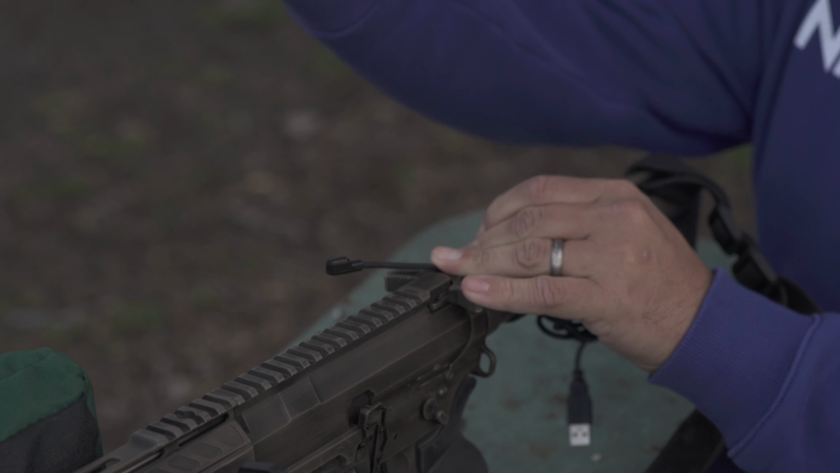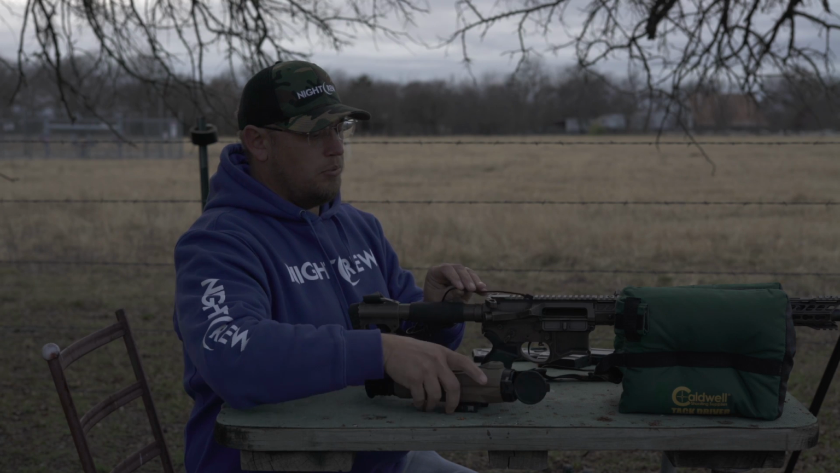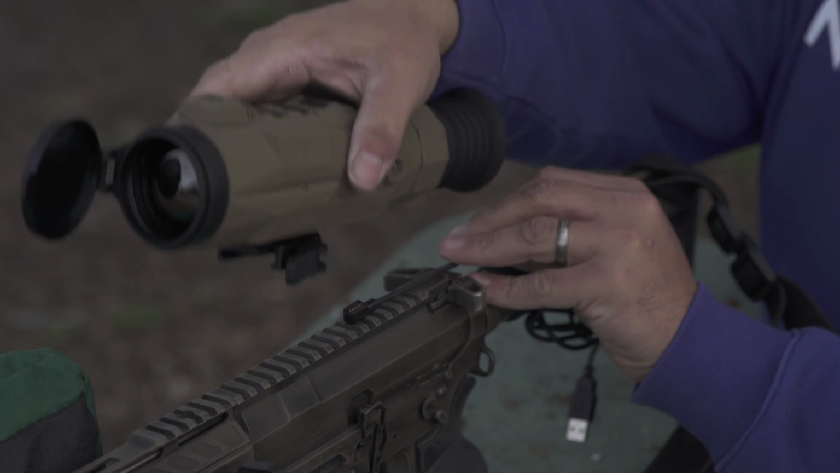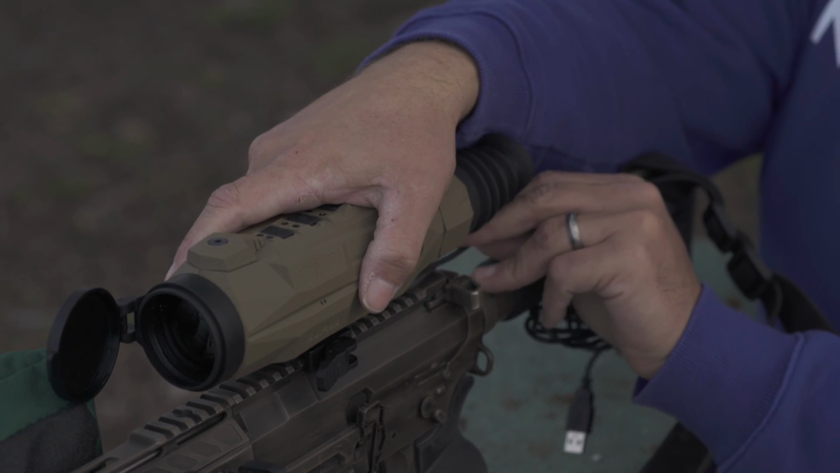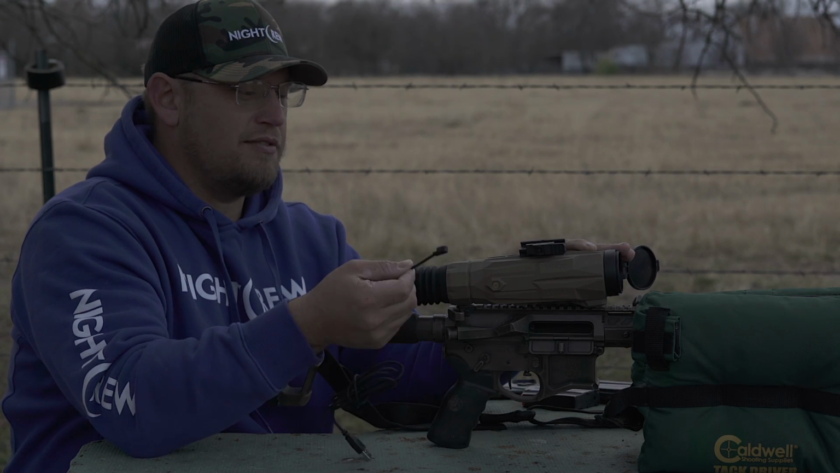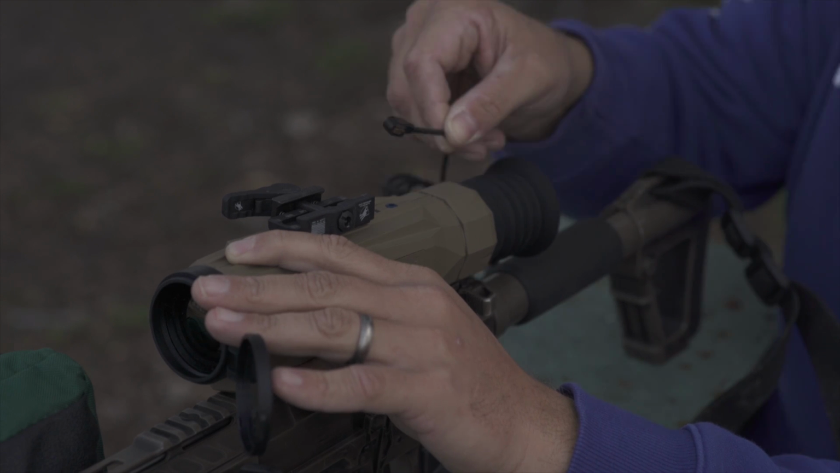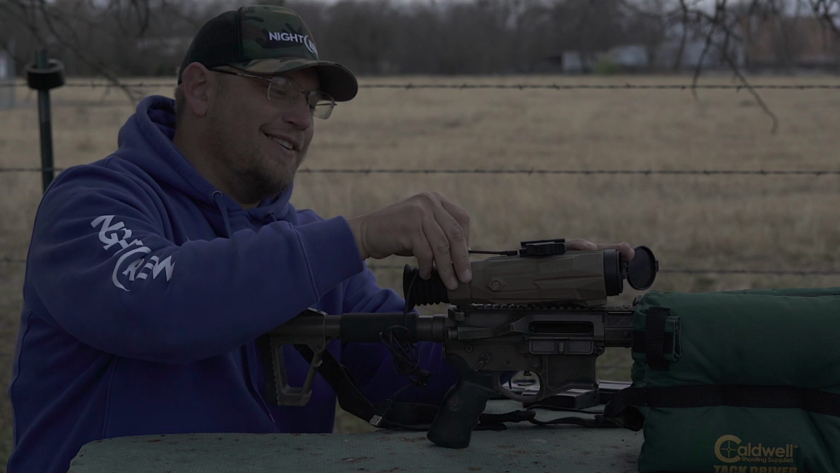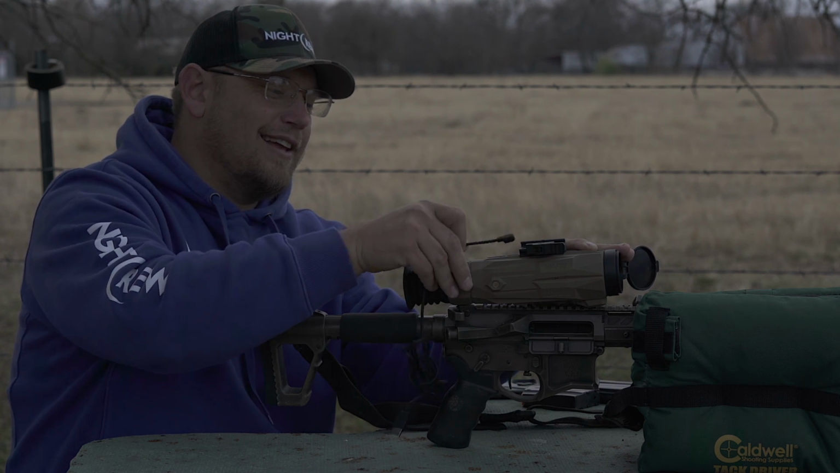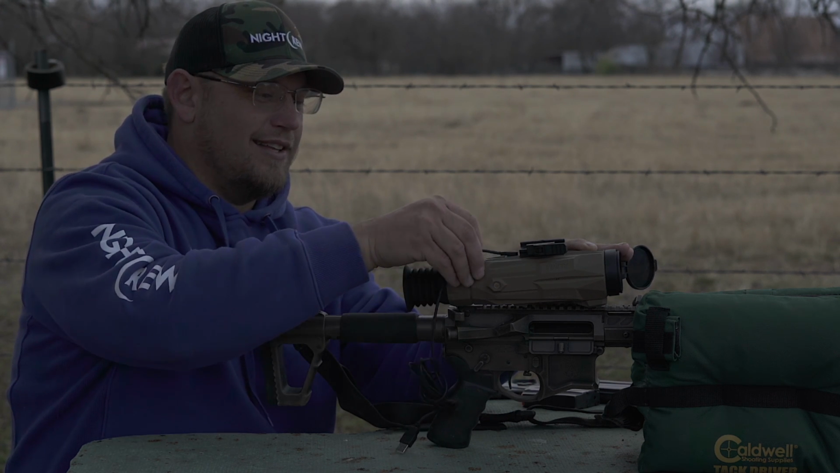You basically pull your scope off, you spot with it, you go to put it back on the gun, you just lay it up there, and that sucker finds it and clicks it right into place where it's supposed to be. That's got to be one of the coolest things I've ever seen. I guarantee you James and Keith are going to love that, because I can sit here all day and do that. If you can't tell right now, I'm like a kid in a candy store.